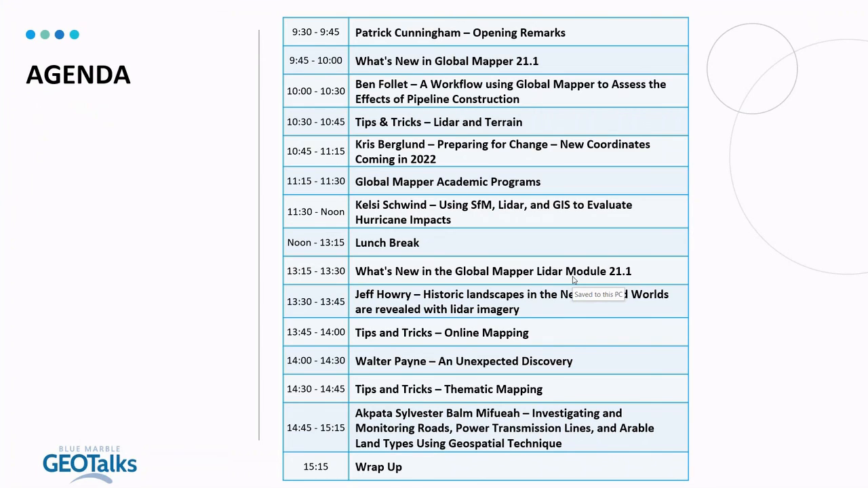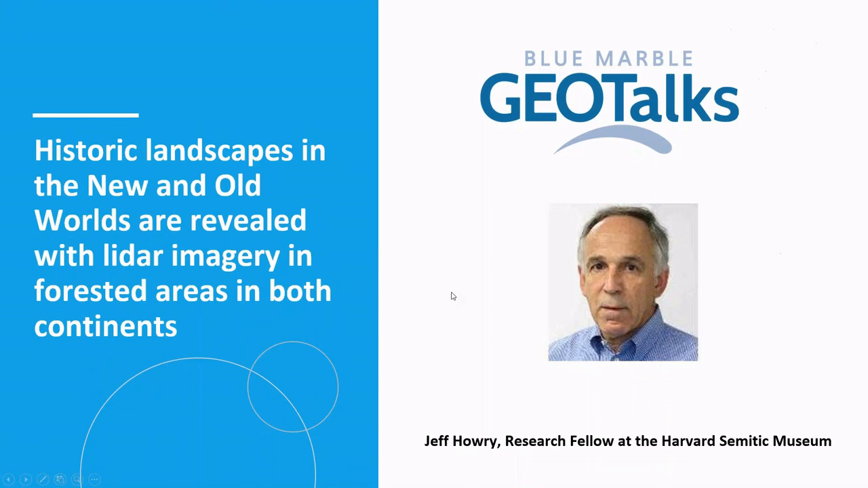First speaker, no disrespect to Kat, but our first external speaker for the afternoon is Jeff Howry. Jeff is a research fellow at the Harvard Semitic Museum right down the road here in Cambridge, Mass, if I'm not mistaken. And when I read his title and abstract, I was personally very fascinated because I live in an area where there are a lot of old stone walls going through my property. So I'm really intrigued to find out the work that's been done in this regard, especially in relation to LIDAR.